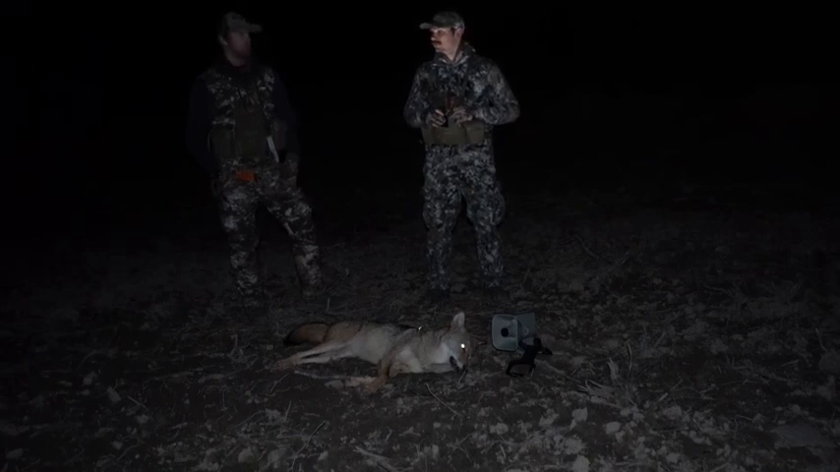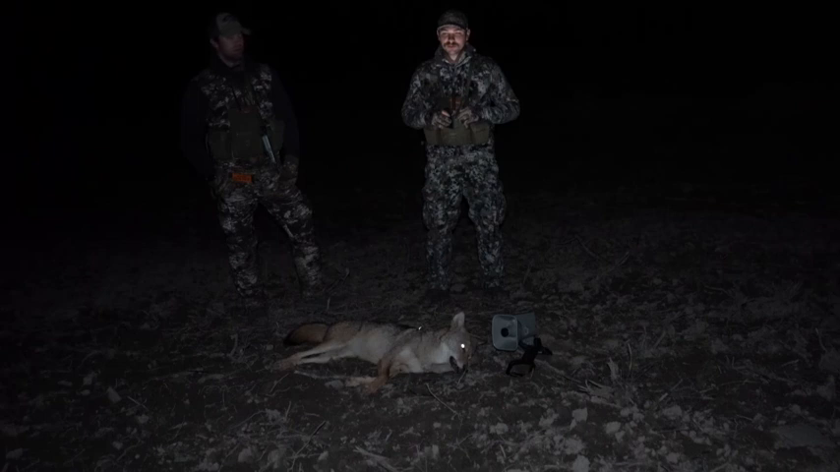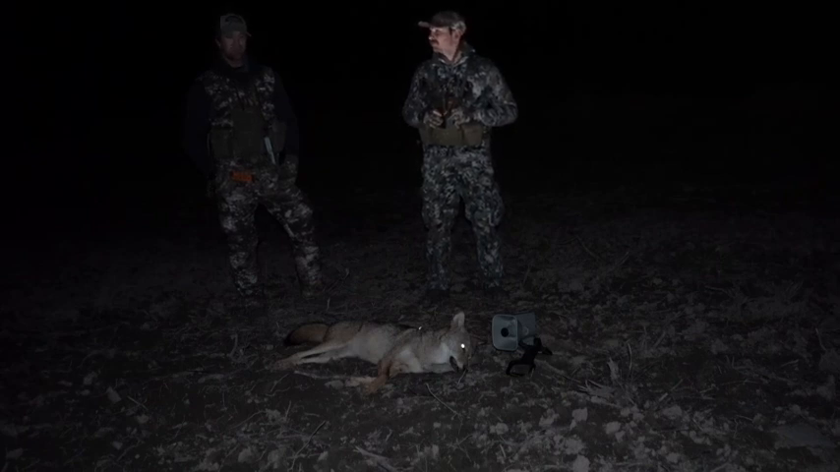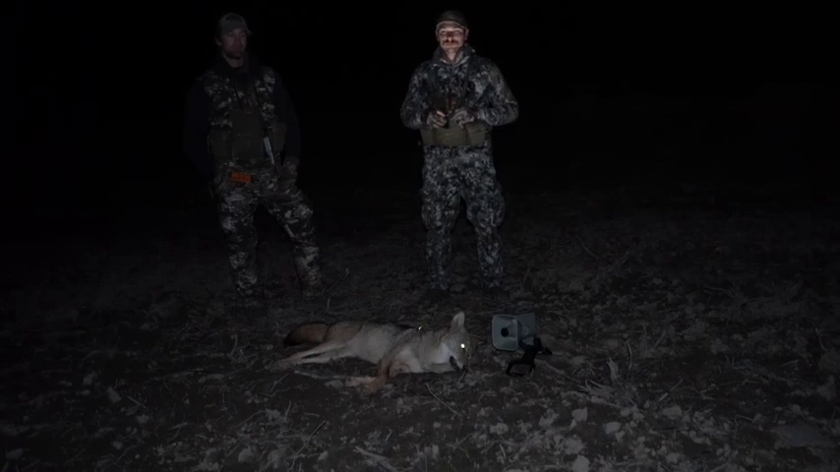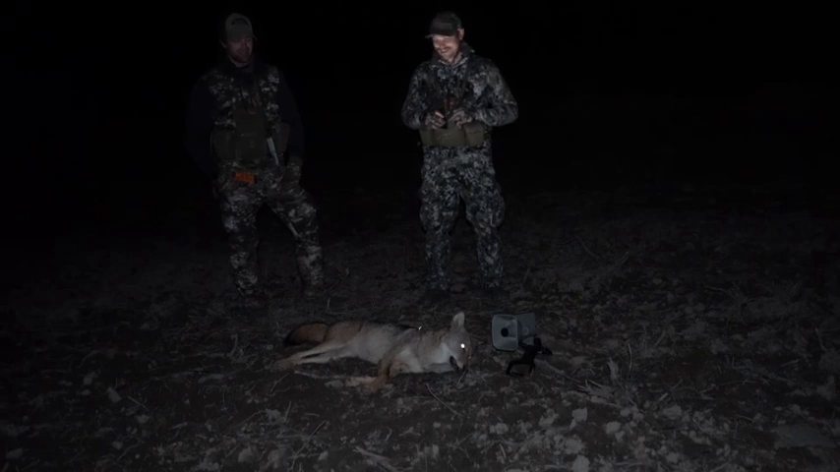It wasn't too long after that, Brad spotted the deer acting a little funny. They actually all trotted off a little bit, and kept looking back towards the bottom corner of the field. So we knew something had been down there we couldn't see. Not too long after, a coyote came popping out right from where the deer were. Brad was on his A game right there. Knew something was up, and the coyote popped out.